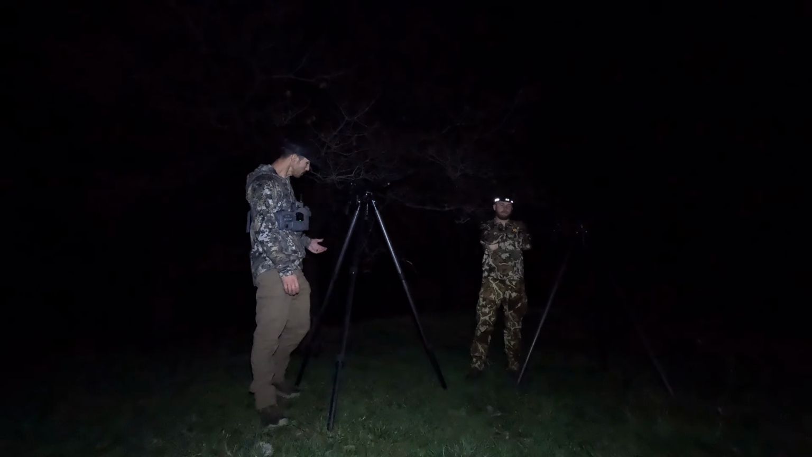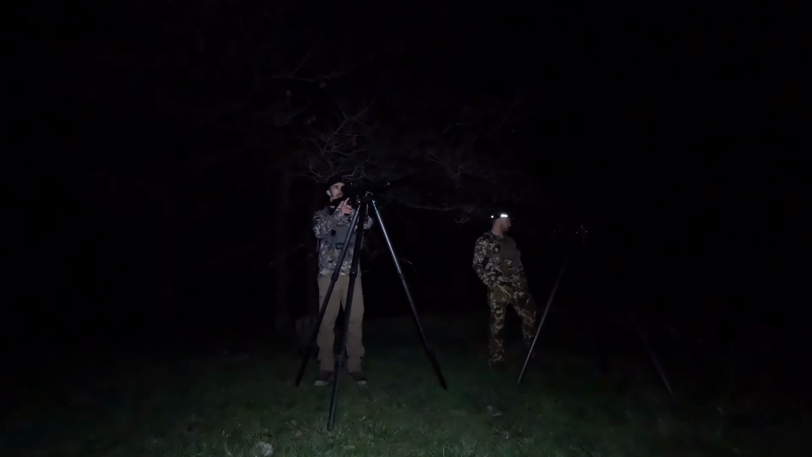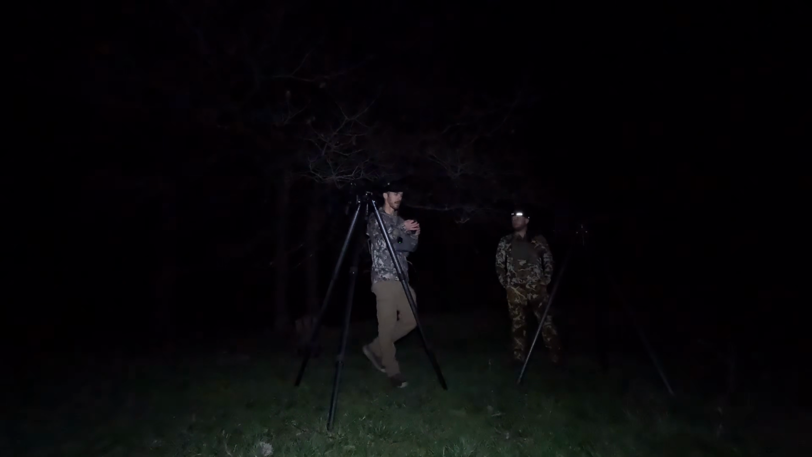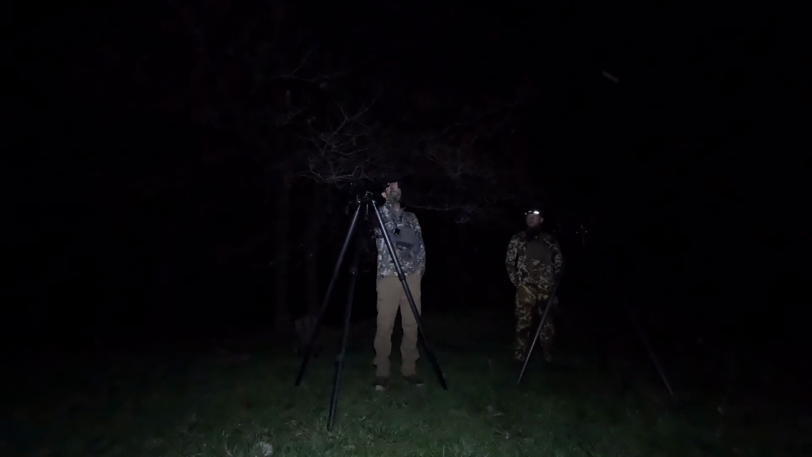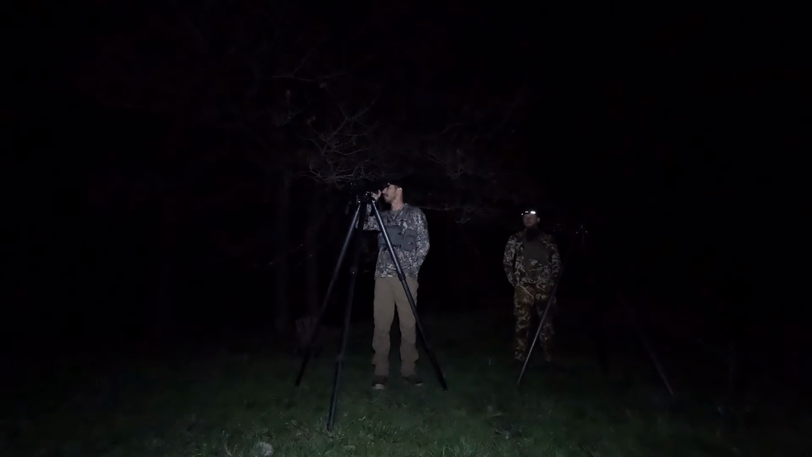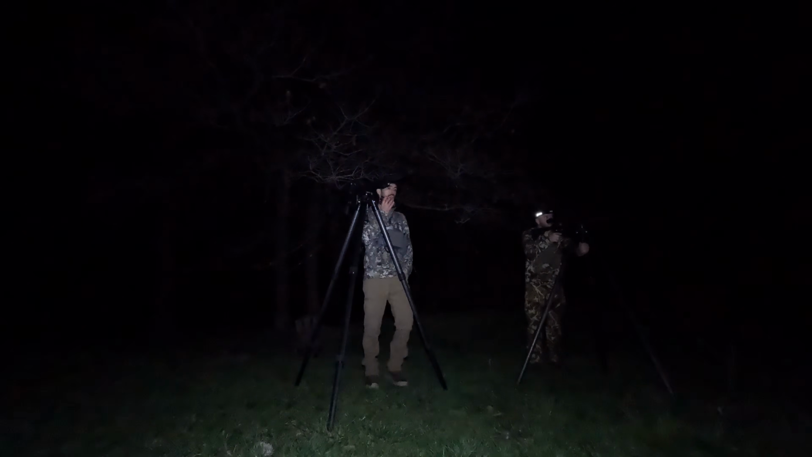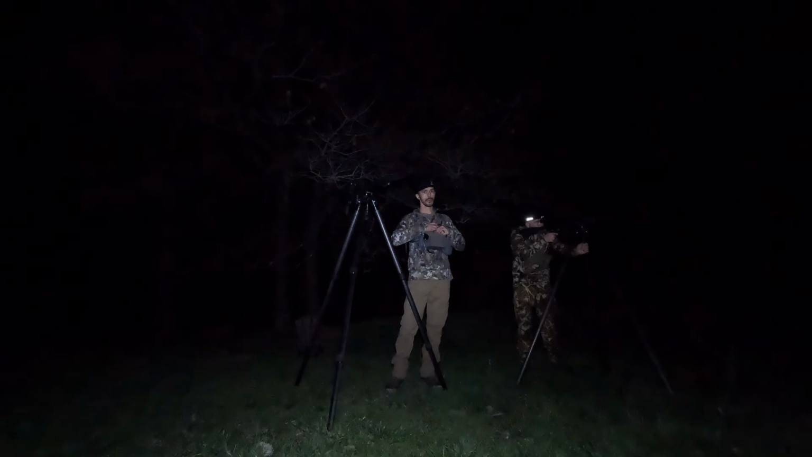But we stand back here, and of course, if we have hand scanners, and that's one thing we wanted to go over, with the hand scanner, we just stand here and we'll just be behind the gun and you can just do this. Just pivot your upper body. These are huge. If you hunt alone, hand scanners are huge.